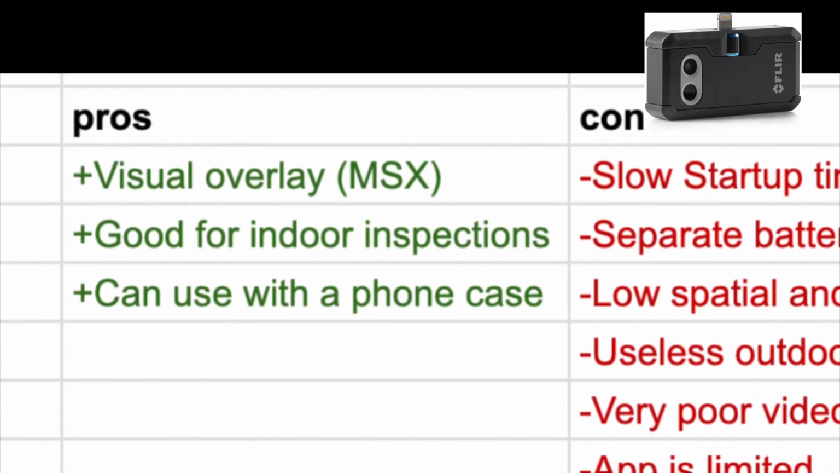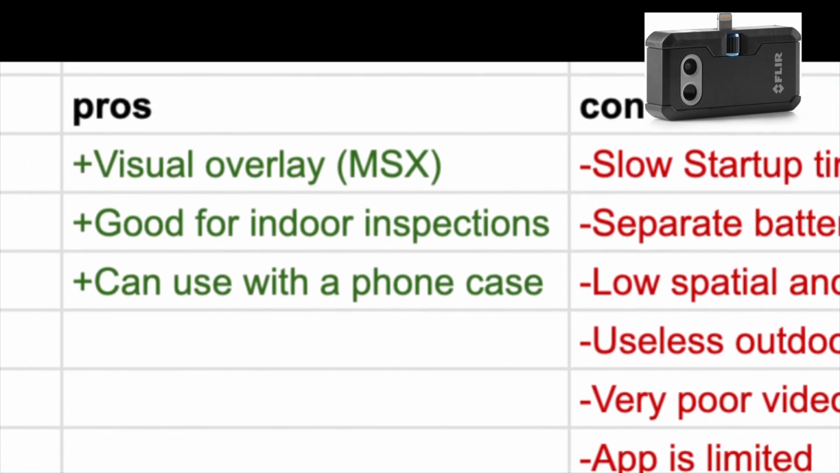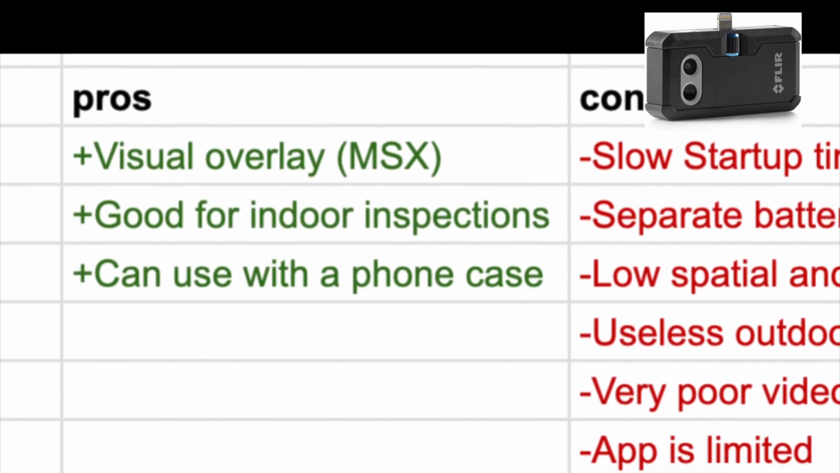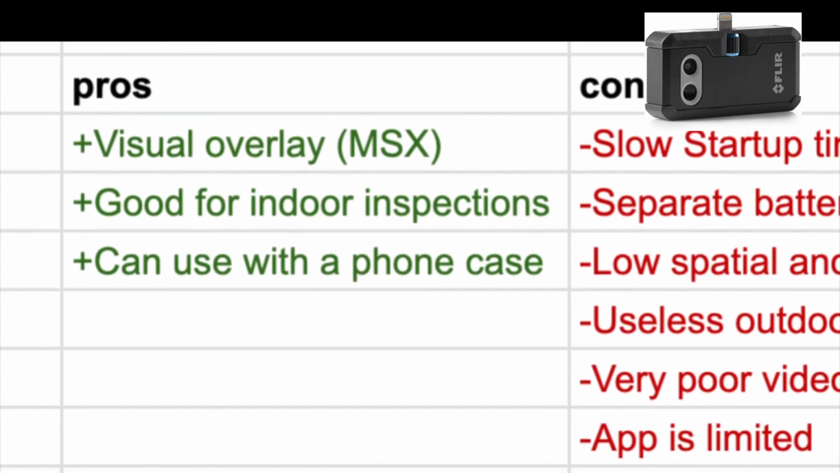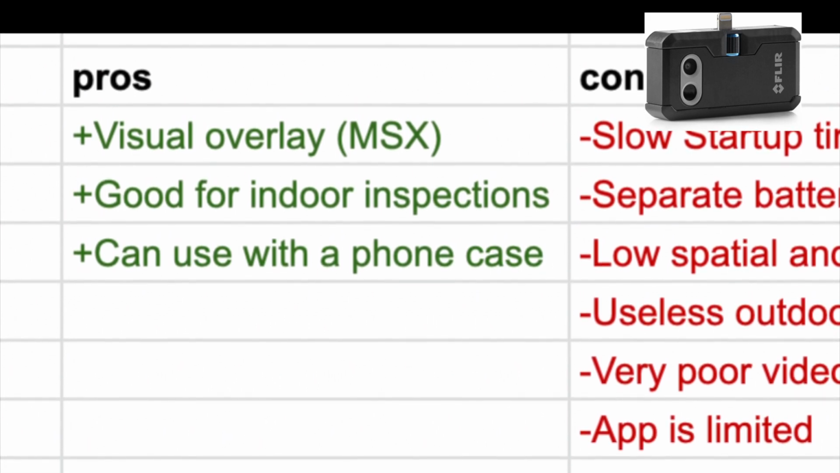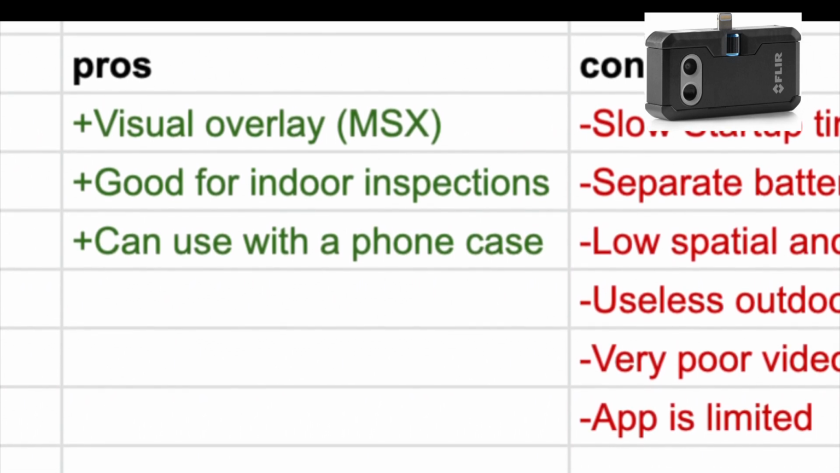Now, while Flir has lower resolution, it more than makes up for it with its MSX technology, which basically means it overlays the actual camera image with a thermal image. So you see outlines, and in some cases you can read labels of whatever you're trying to record. It doesn't work in low light or in darker conditions because the image just isn't usable, so you have to rely only on thermal properties of the camera, which are not great.